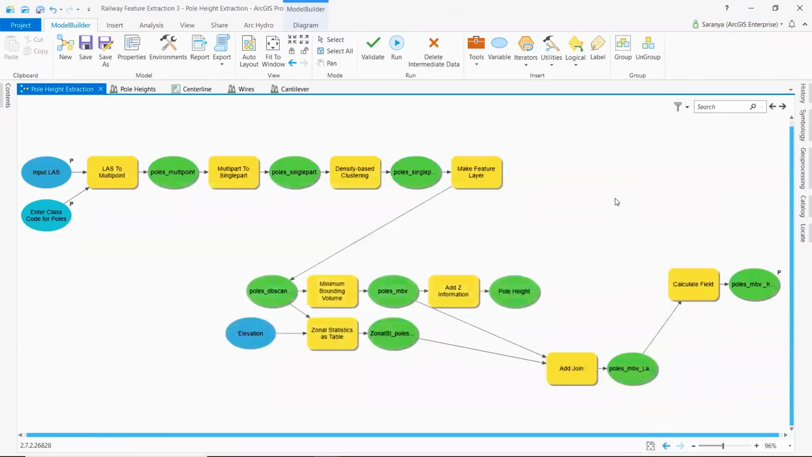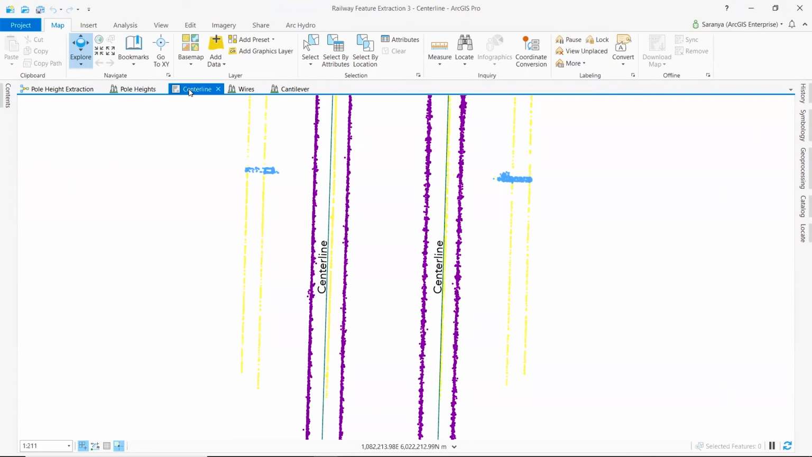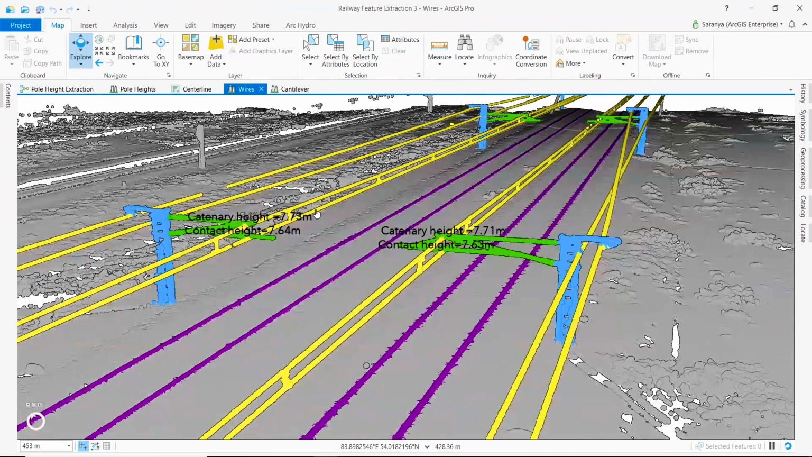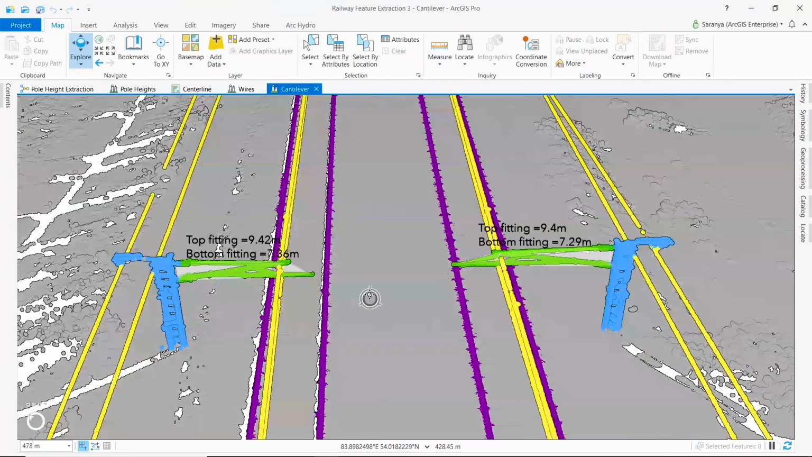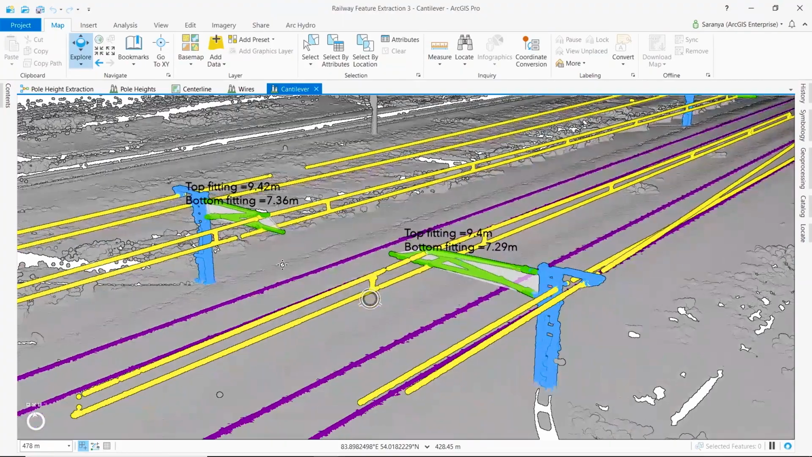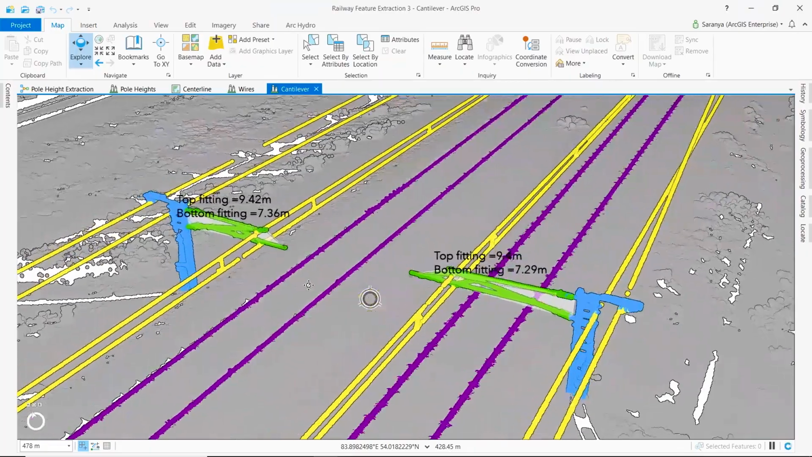We used the Model Builder framework to automate the dimension extraction process. Using several geoprocessing tools in ArcGIS Pro, such as density-based clustering, minimum bounding volume, and zonal statistics, we were able to extract dimensions such as pole heights, centerline geometry of the railway track, catenary height and contact height, and even complex measurements such as top fitting and bottom fitting. Not only this, all the measurements we extracted were found to be in conformity with the ground truth. Thank you.